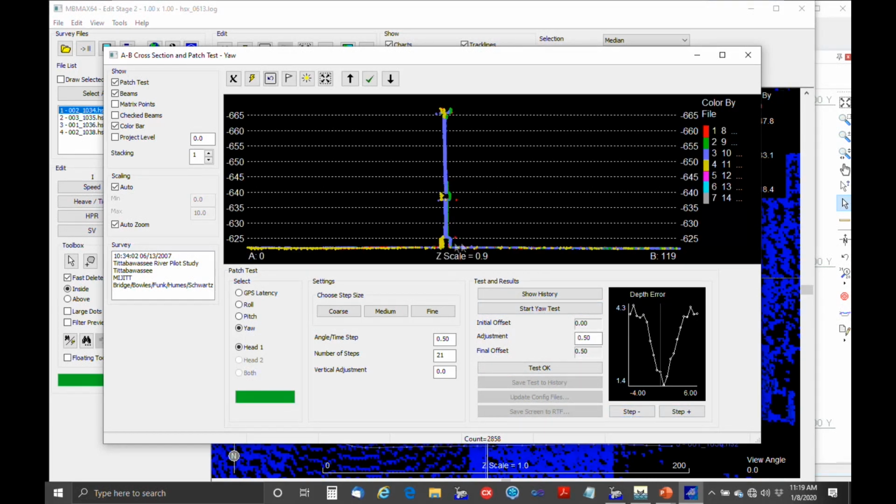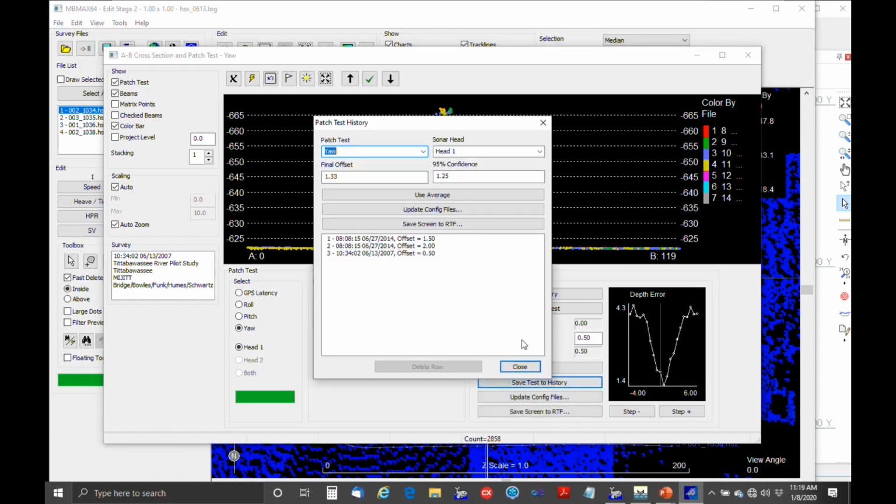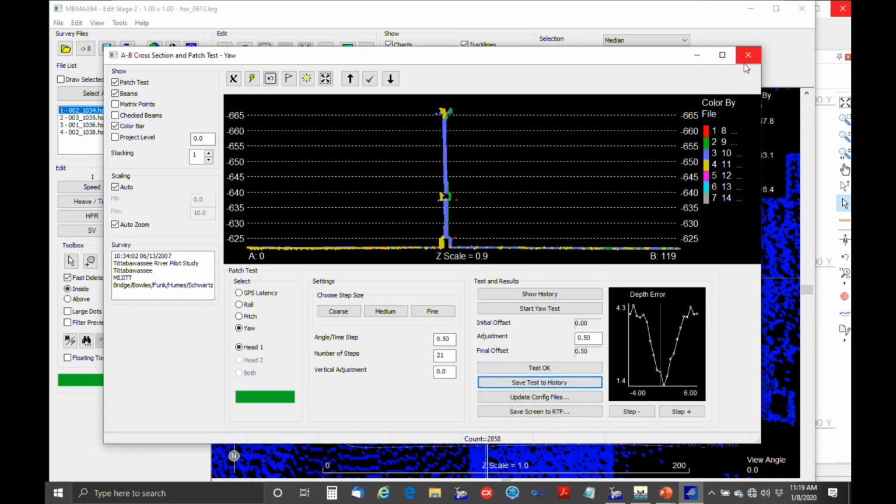Okay, so that's pretty good. It looks like the base is aligning, and that's what we're trying to do with the yaw, is just get the base to align. So let's say test OK. Save to history.